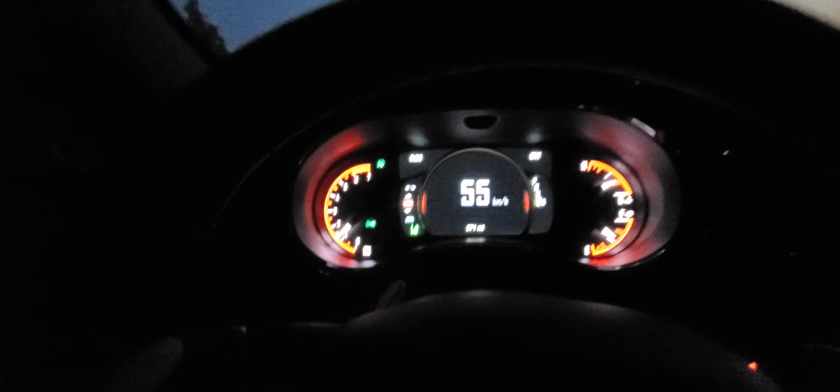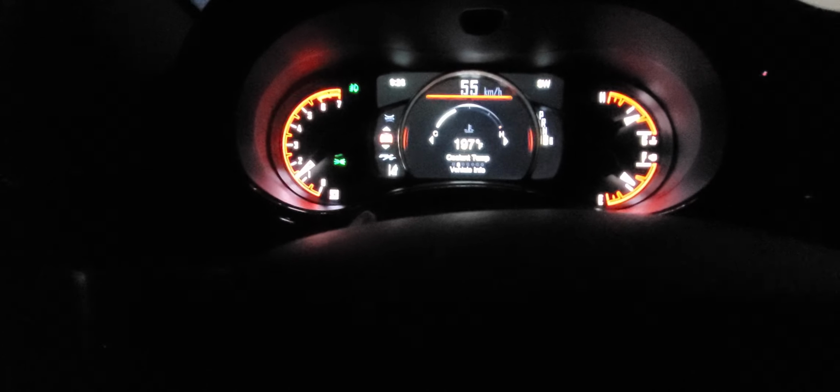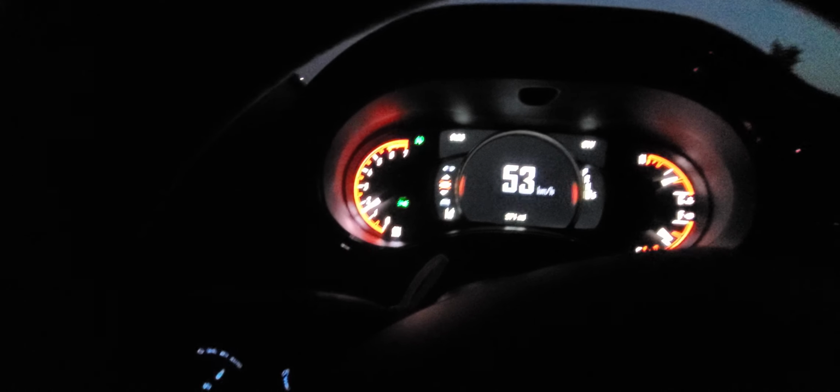So yeah, this is what the dash looks like. You got different settings here on the left side for your temps, and again, everything's very easily laid out. Everything's very user friendly. It's a very simple use of arrows and an OK symbol there.